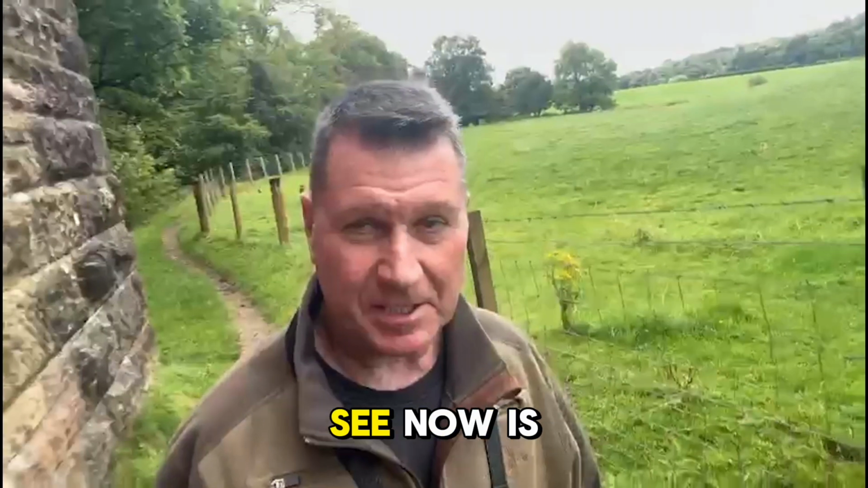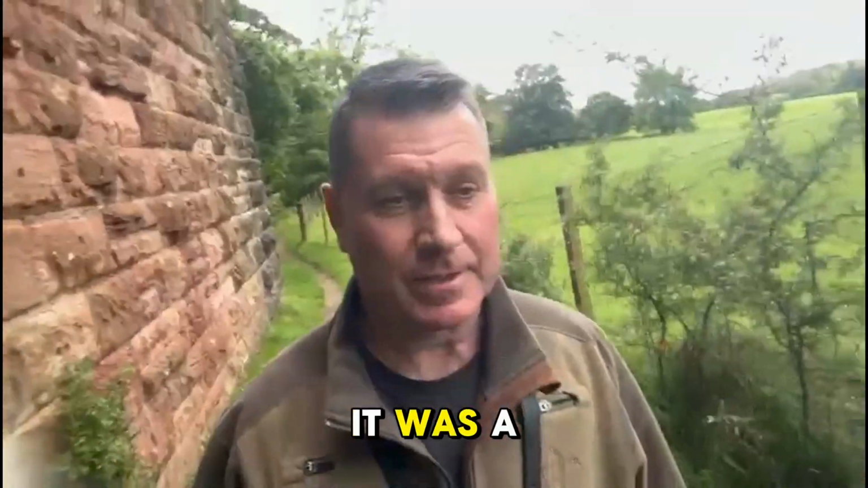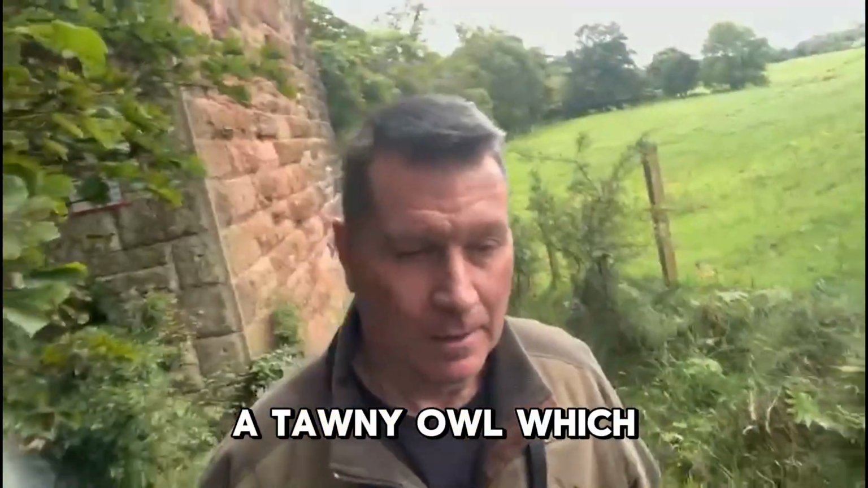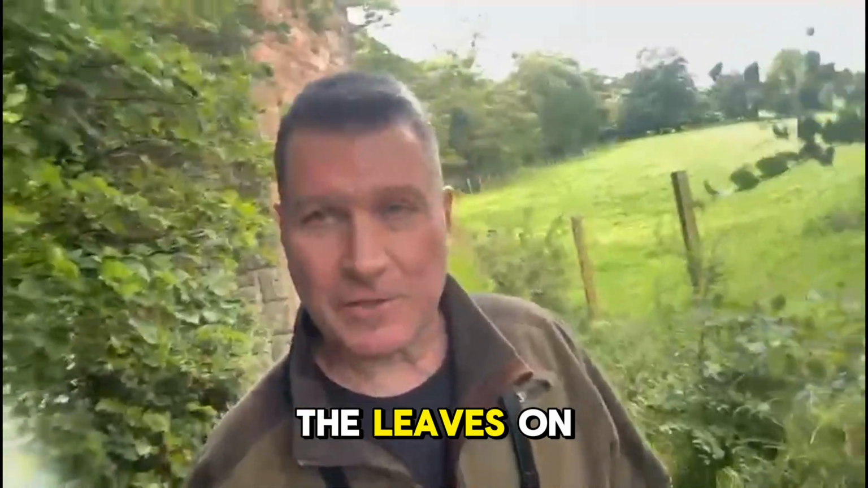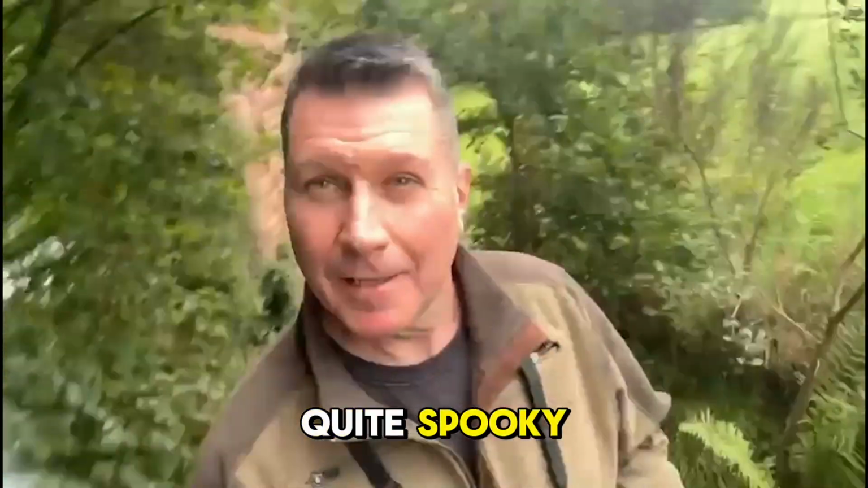So the one you're about to see now is quite an interesting one, quite a spooky one actually. It was a tawny owl, which I saw through the leaves on the tree and decided to go in for a closer look. Quite spooky.